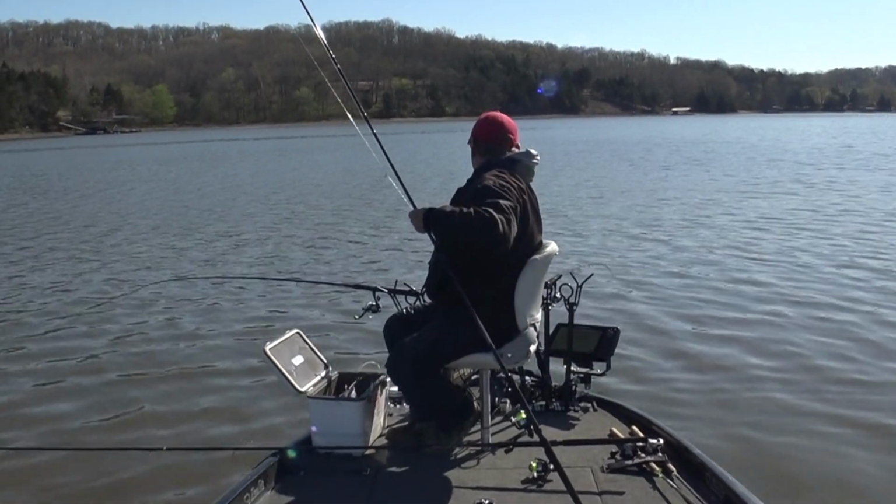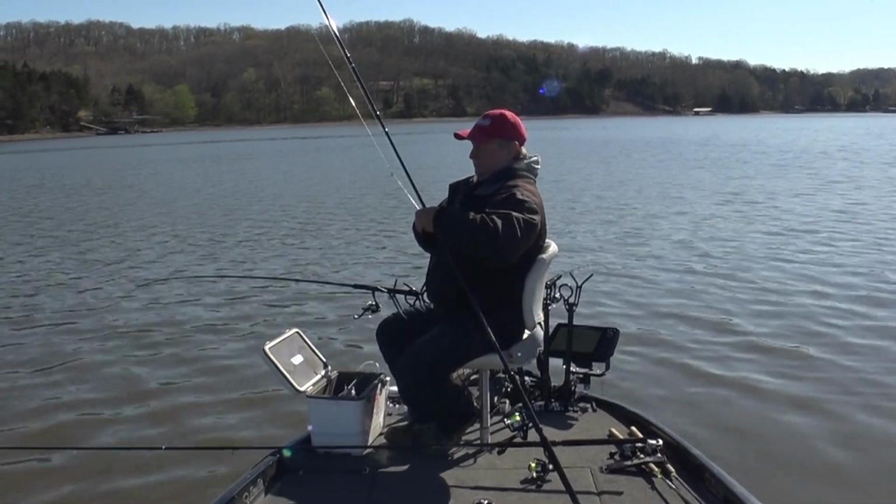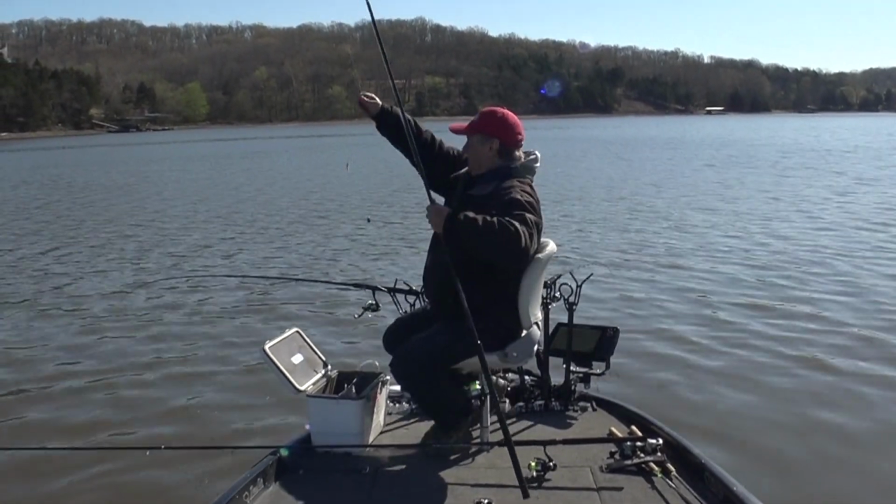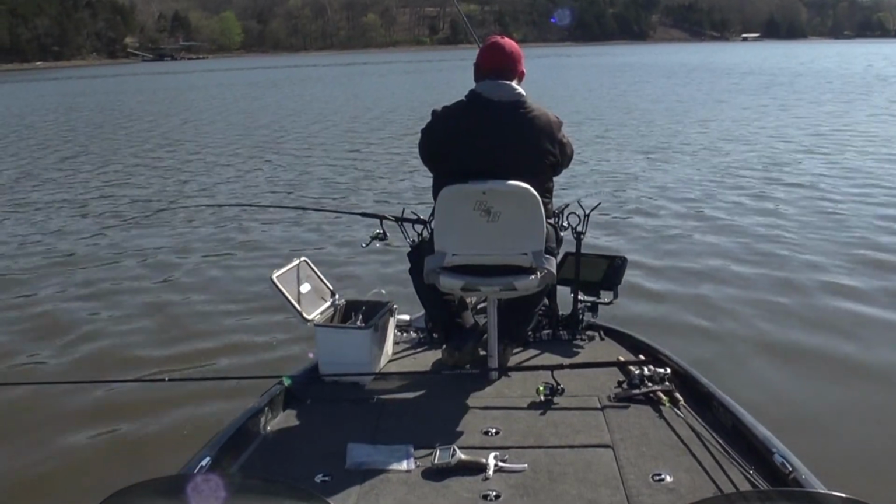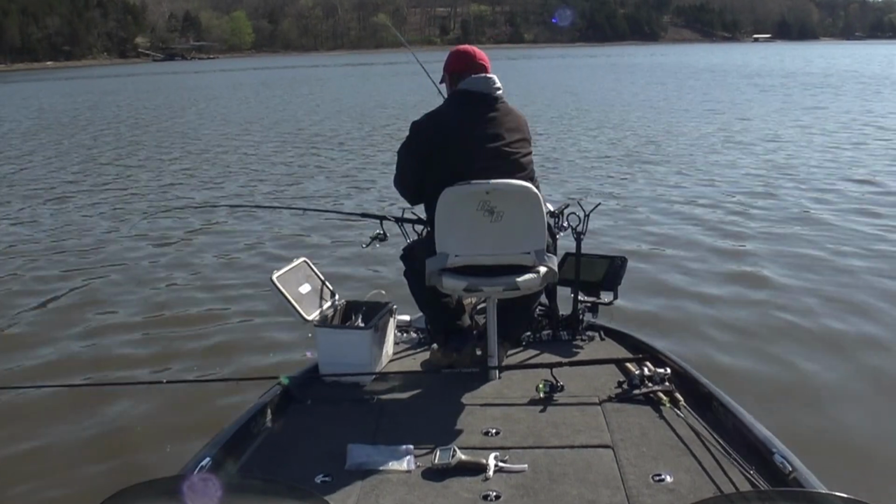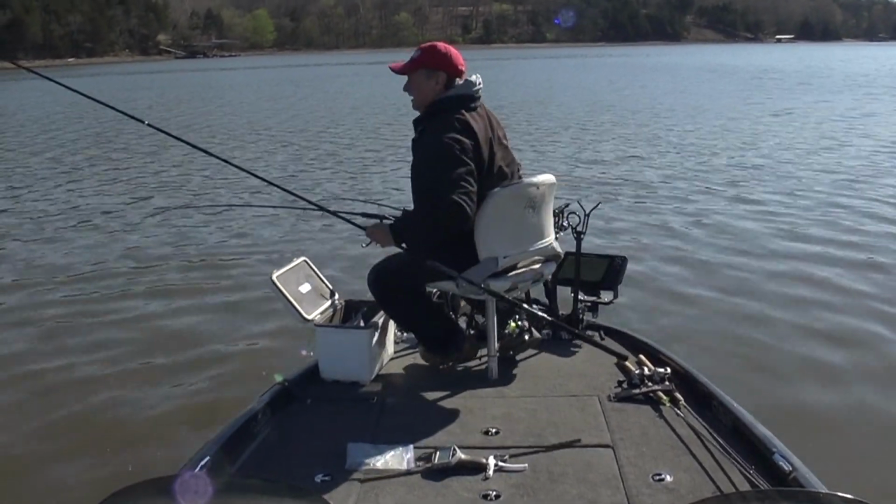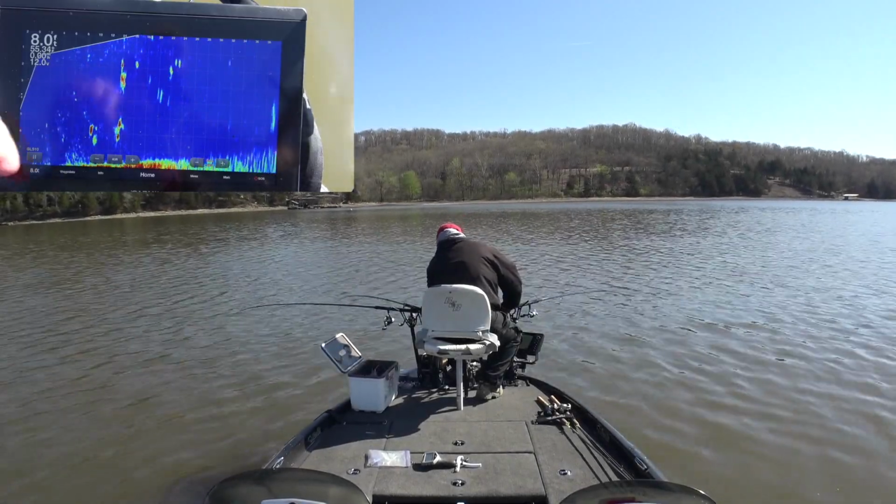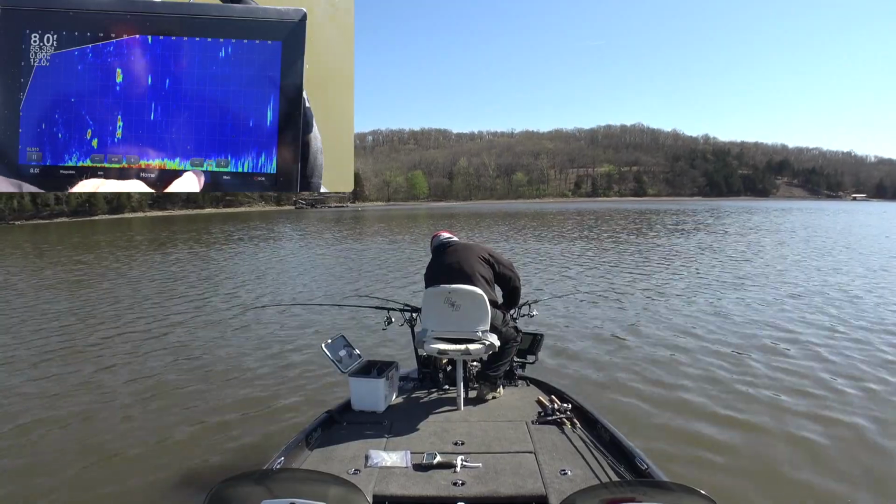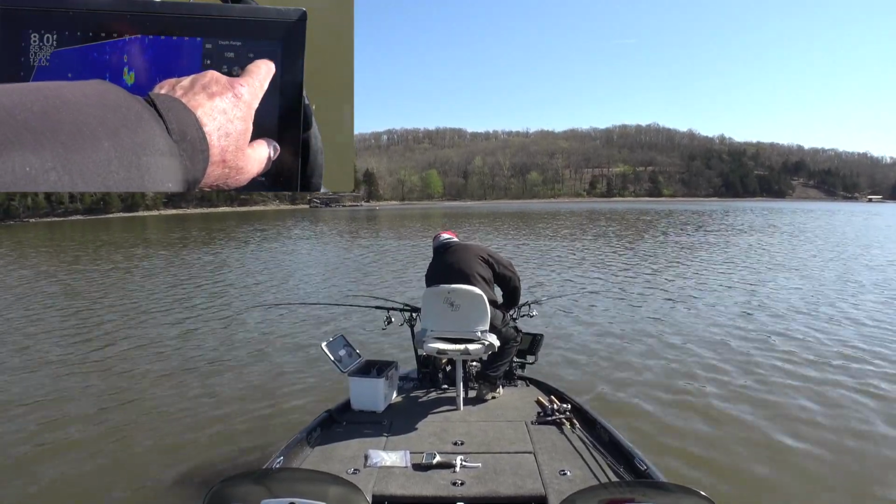All right, we're in 7.9 feet of water. This seems like a depth they're liking. And if they like it, I like it. All right, let's hit our menu, go to depth range, go down a little bit where you want deeper water.